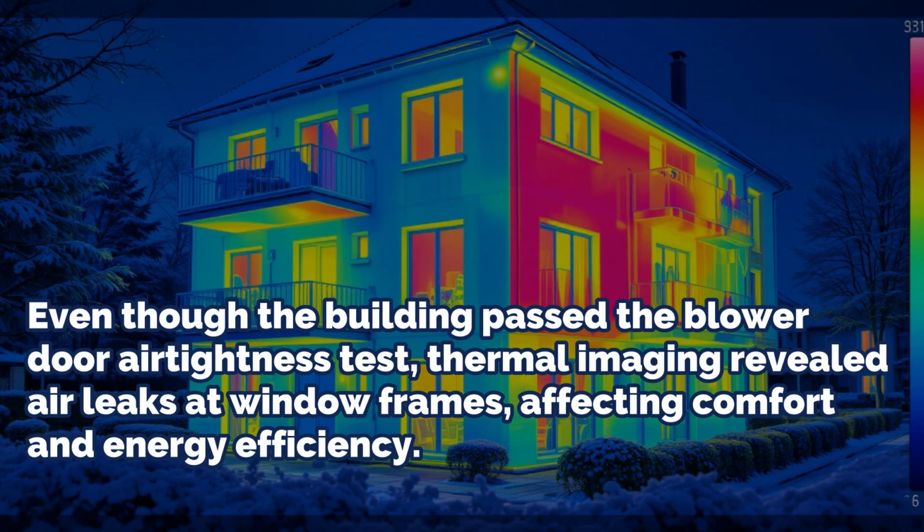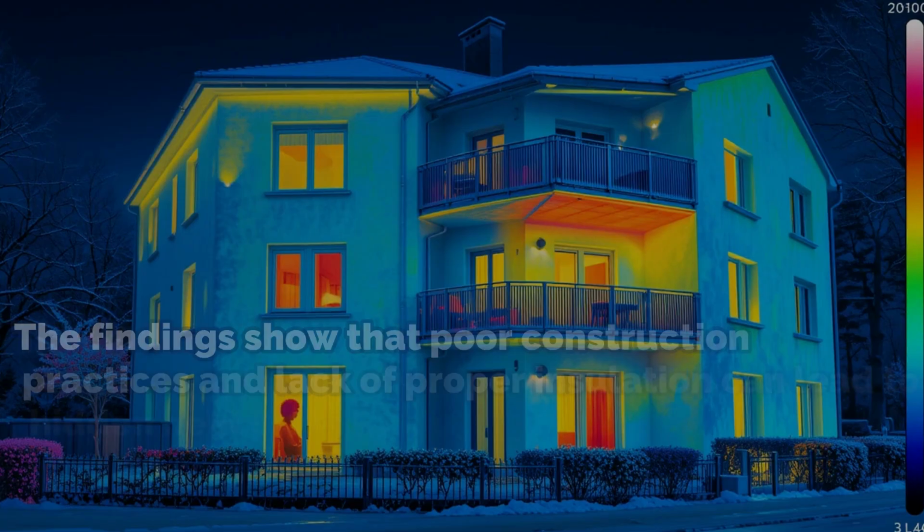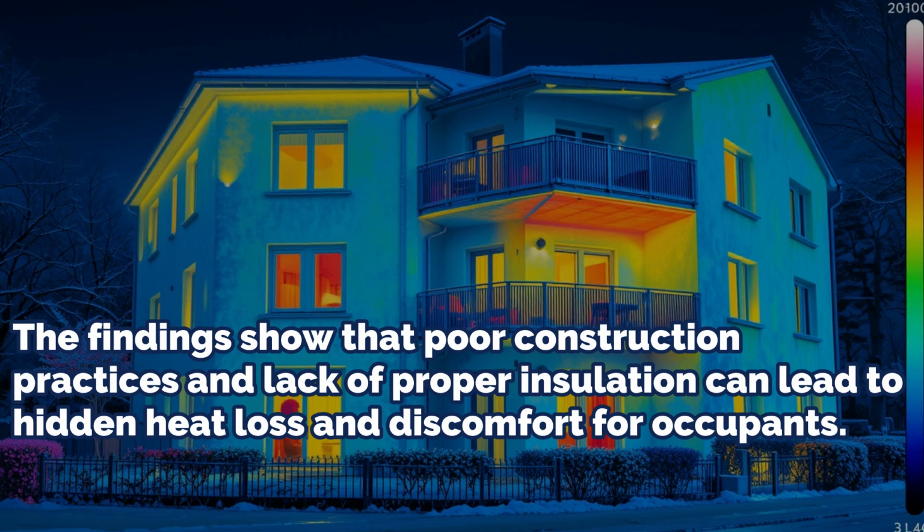Even though the building passed the blower door airtightness test, thermal imaging revealed air leaks at window frames, affecting comfort and energy efficiency. The findings show that poor construction practices and lack of proper insulation can lead to hidden heat loss and discomfort for occupants.